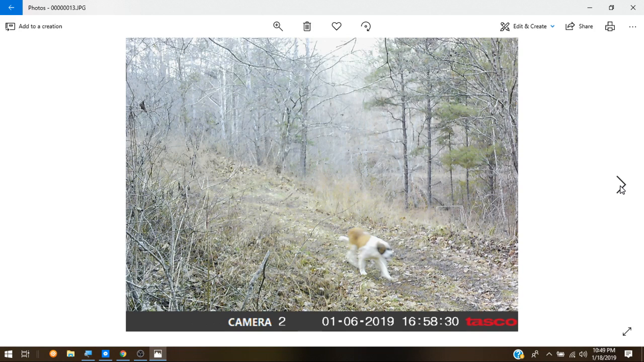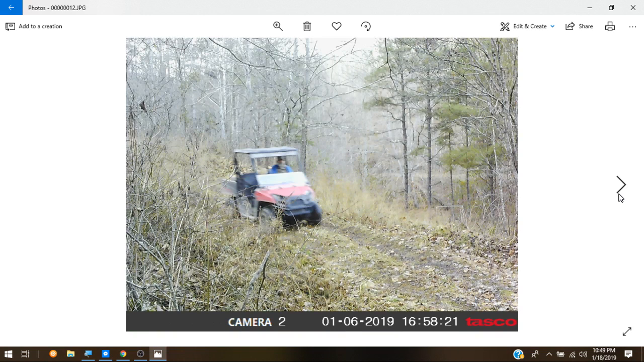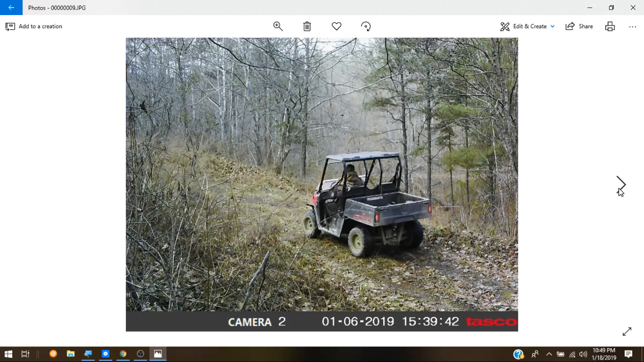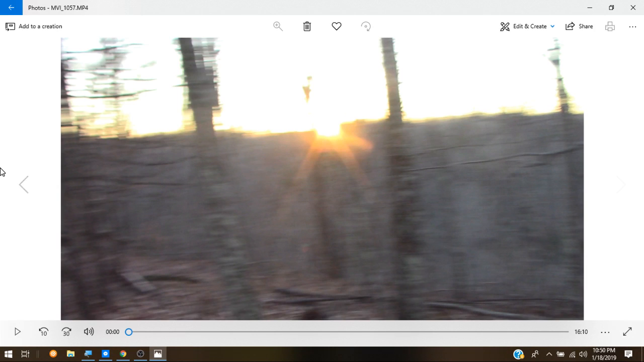There's Blur Bailey. She's trying to cloak there. Kind of looks like she's got a surgical mask on, maybe trying not to spread germs or something. I don't know. Not sure why she's doing that. I've had this camera up for a couple of weeks.